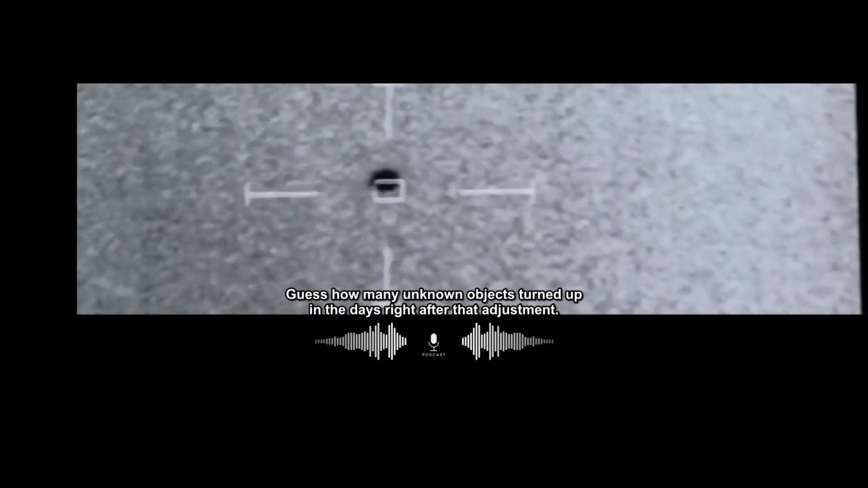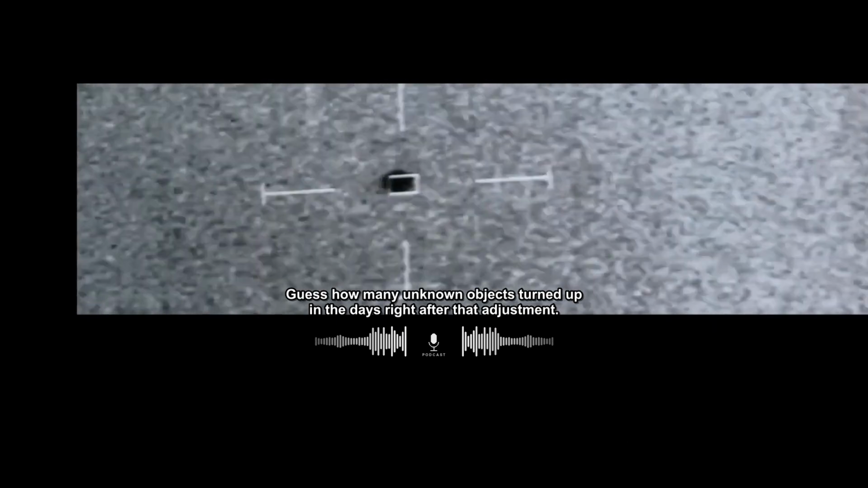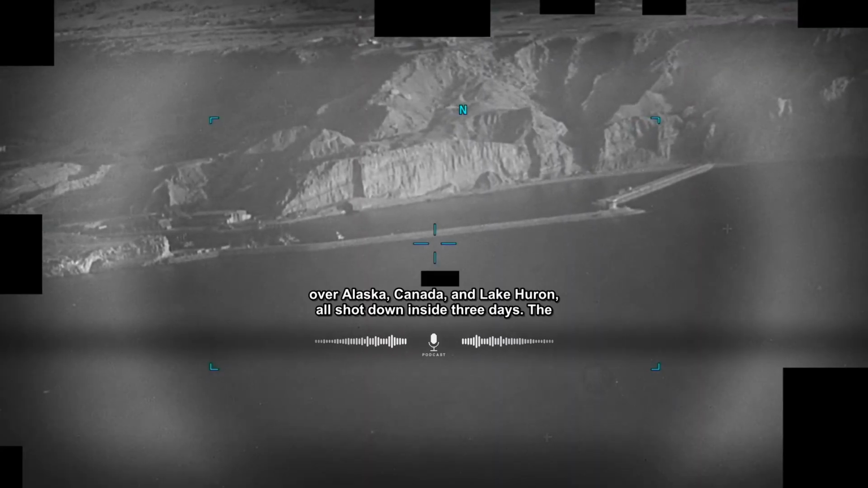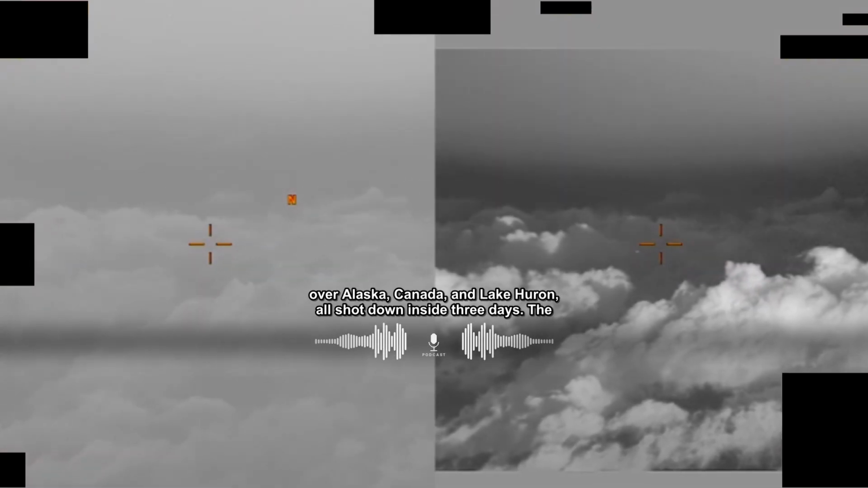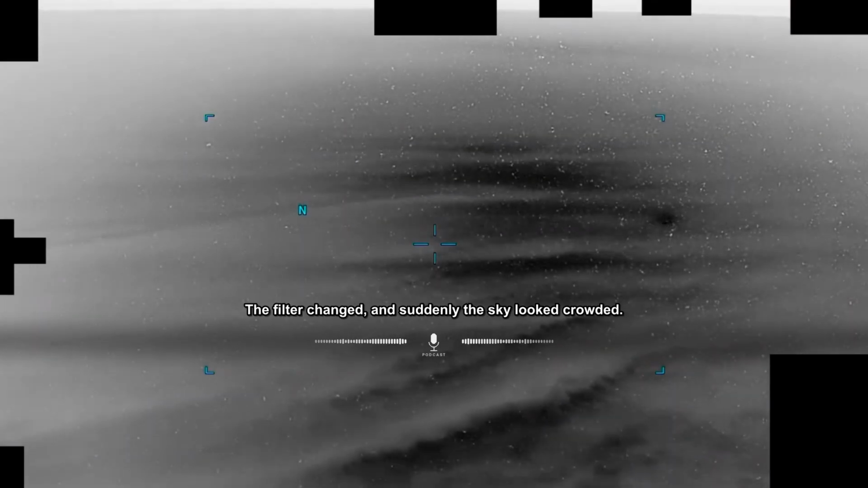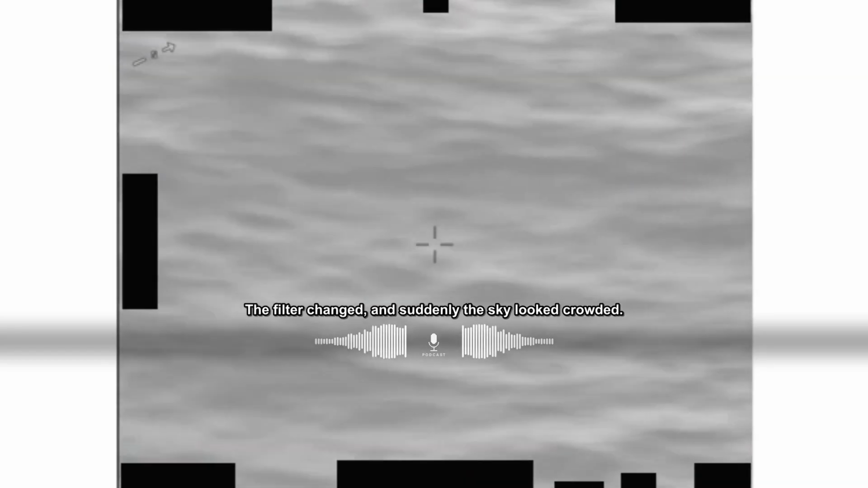Guess how many unknown objects turned up in the days right after that adjustment? 3 of them, over Alaska, Canada, and Lake Huron, all shot down inside 3 days. The sky did nothing new that week. The filter changed, and suddenly the sky looked crowded.